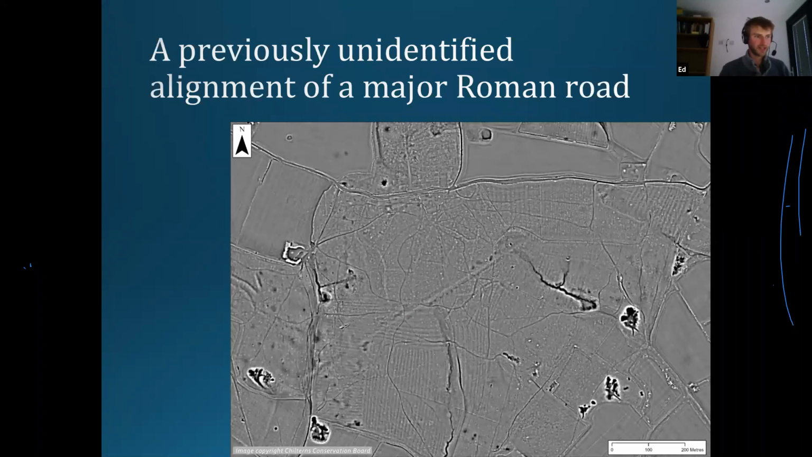Another really exciting find, a previously unidentified alignment of a major Roman road. So can everyone see running straight through the center of this image? This really nice straight white line that runs through here, and you can actually trace it further through the landscape in both directions. But this is the best preserved bit because here we're in ancient woodland.